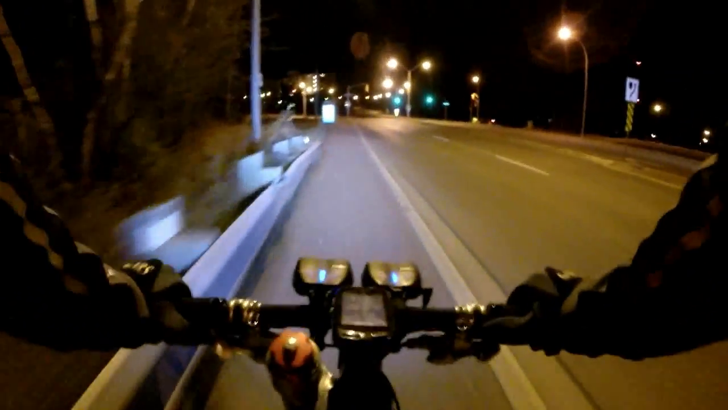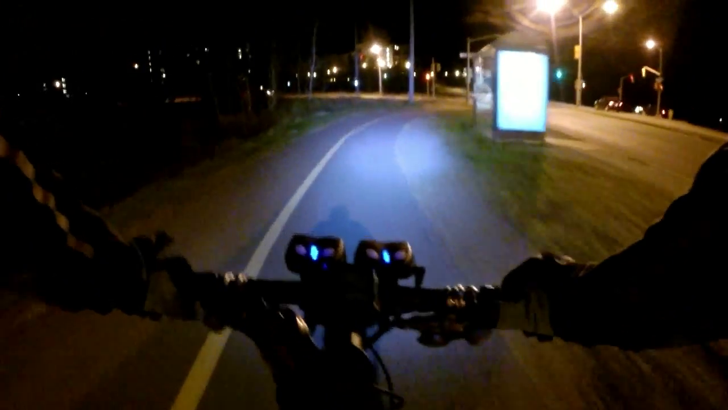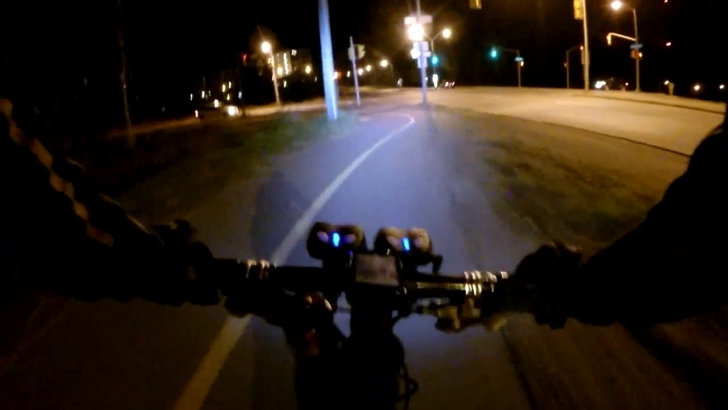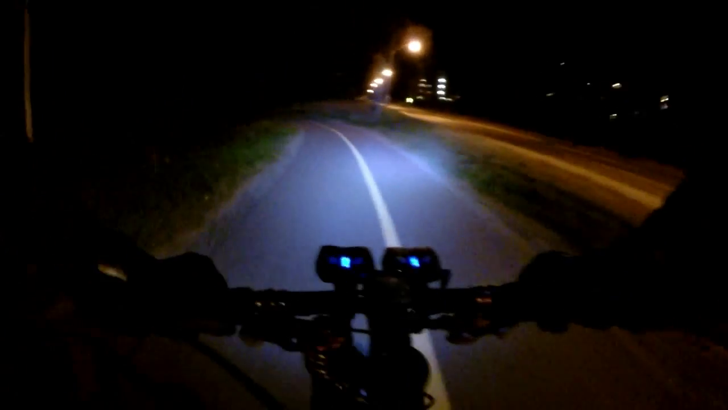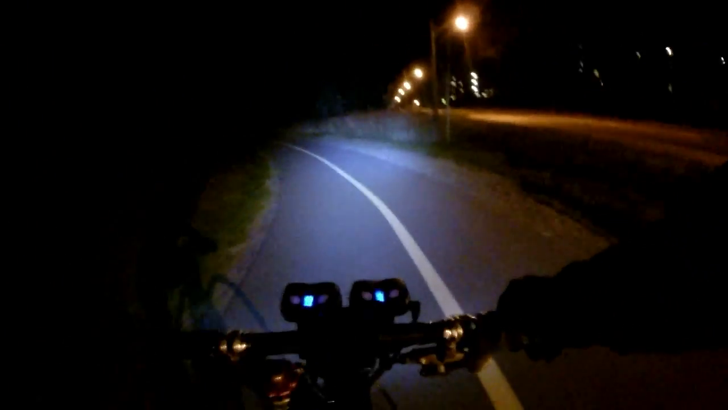So now we're about to go up the switchback downhill. I just created a KOM Strava segment up this way. I've yet to ride this way in anger when I feel good.